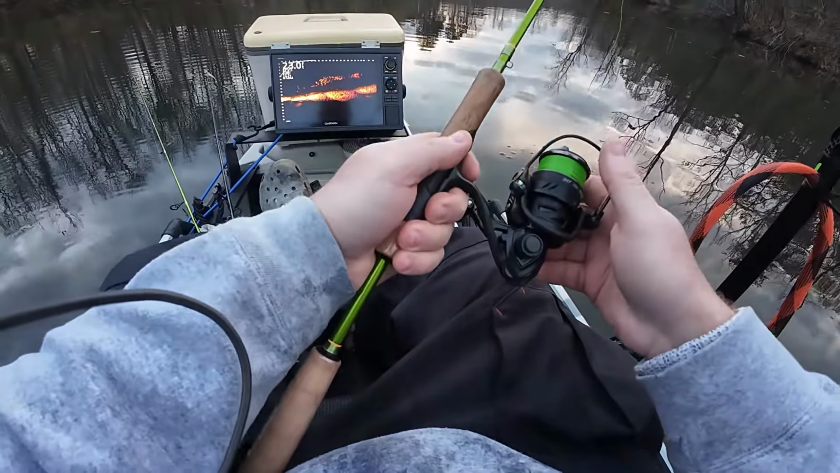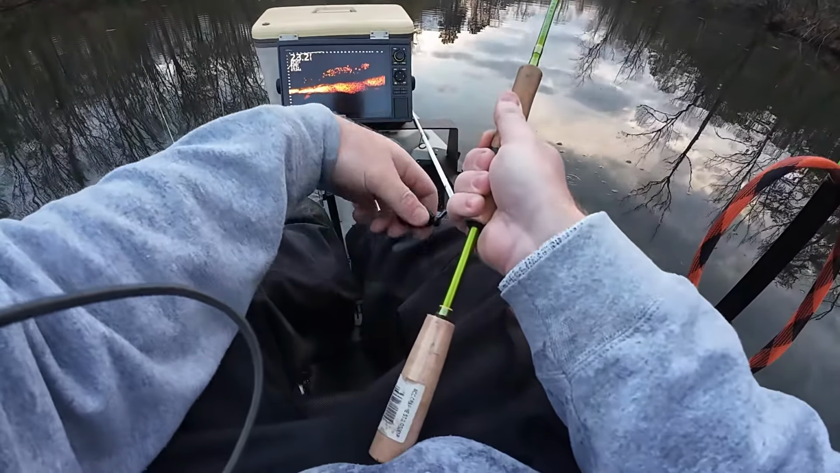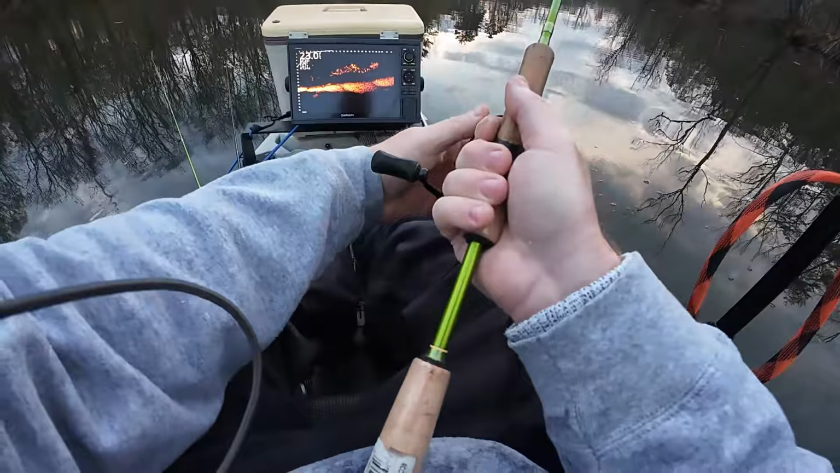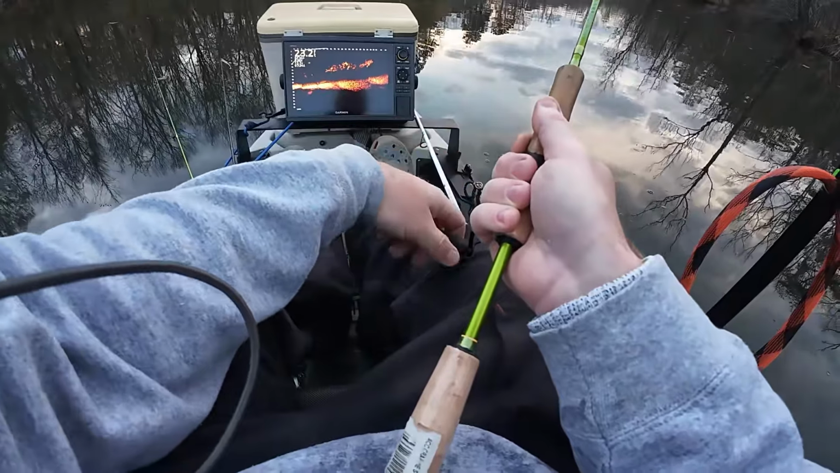We'll try it a couple more times. We found 2 big schools of bluegill. They're just bunched up. They're attacking this thing. Oh, I had nothing. They're attacking it like a crappie.